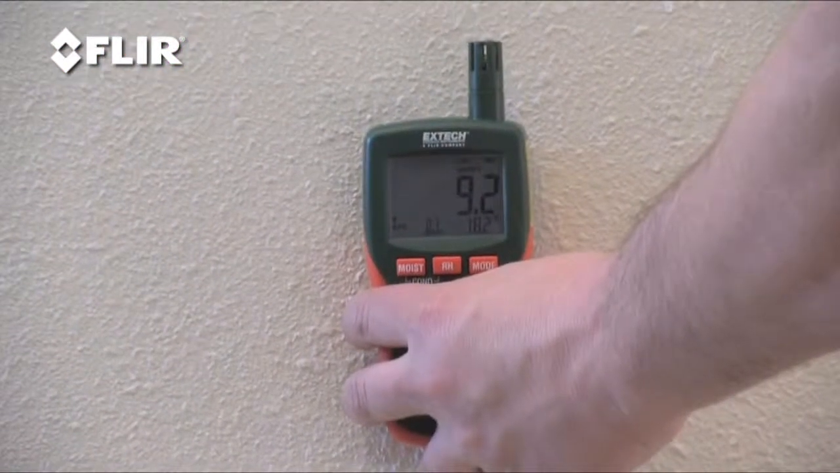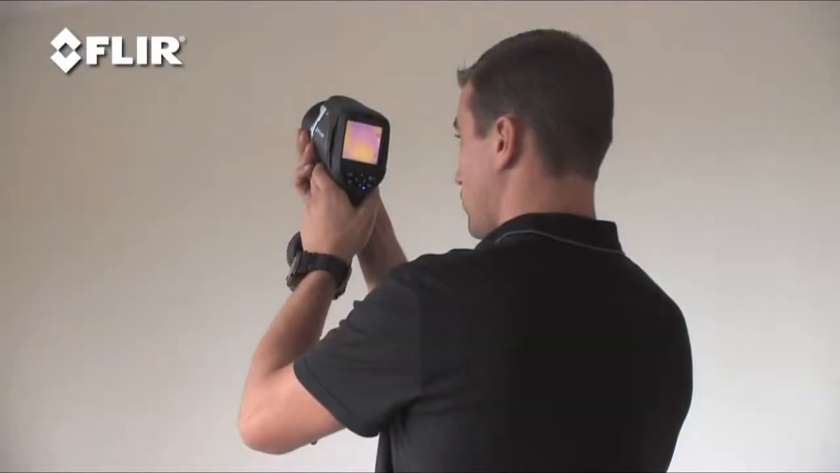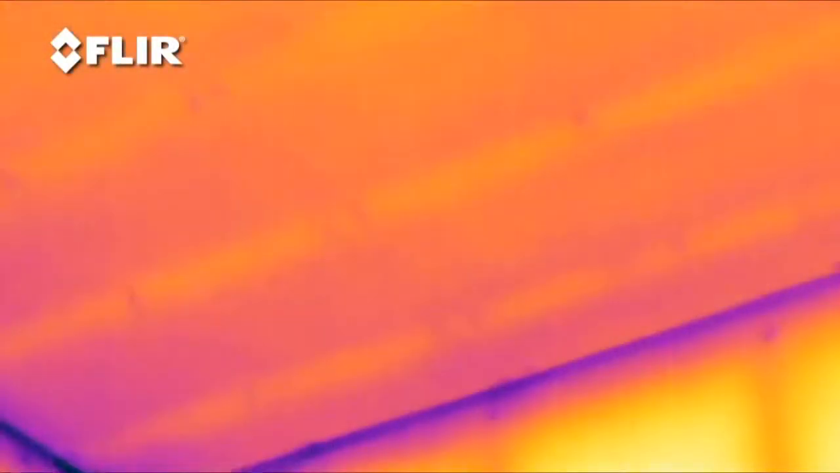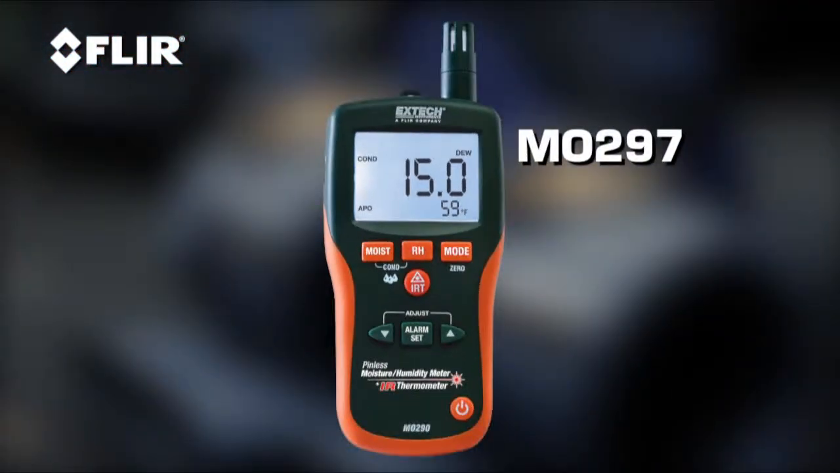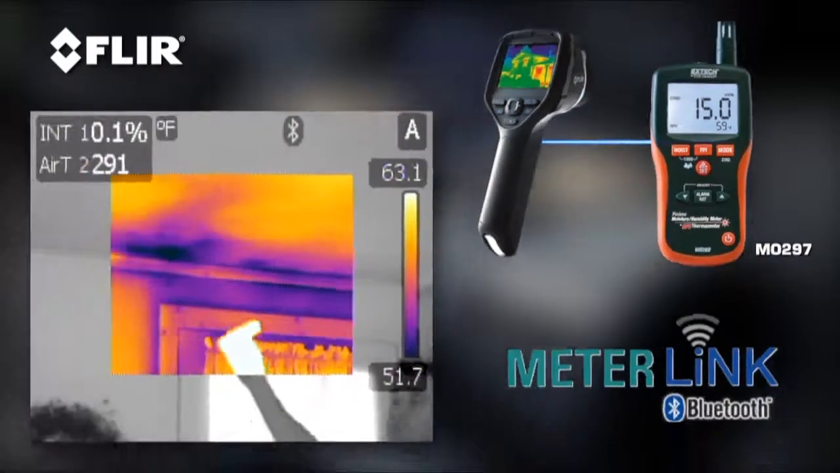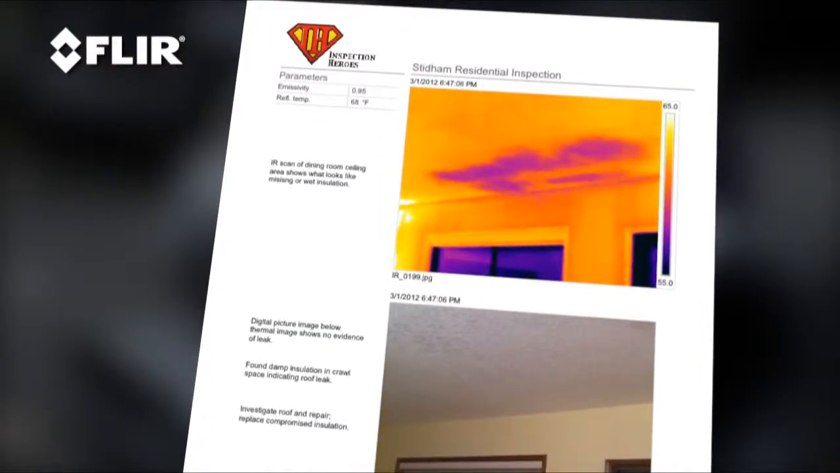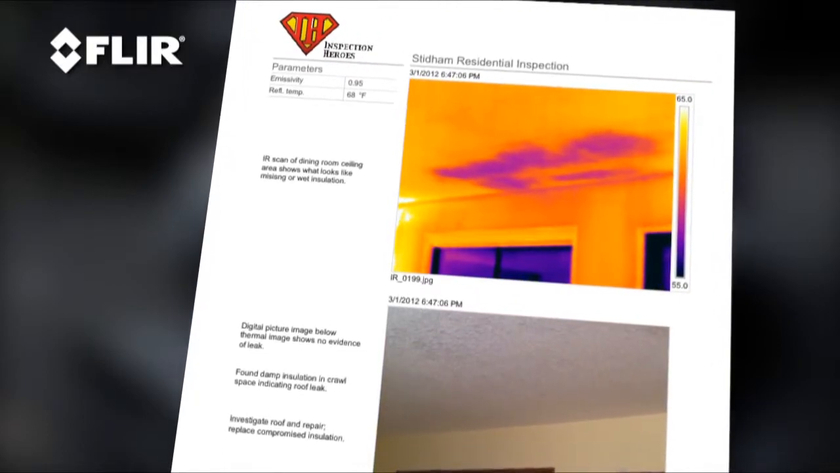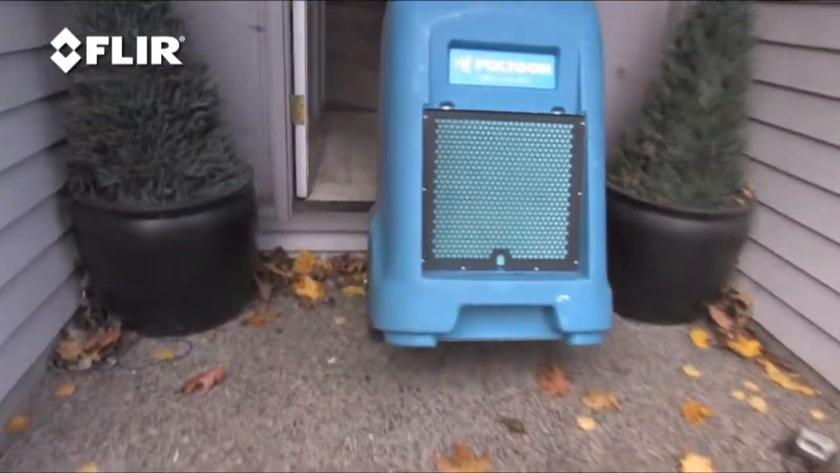A moisture meter is also helpful to confirm what you're dealing with, because sometimes something that looks cold could just be missing insulation or drafty air infiltration. Some of these meters, like X-Tech's MO297, have a MeterLink function that sends and stores humidity readings right to the FLIR camera. Nice for reports. The faster you find the wet areas, the quicker and easier it is to get the extraction process going.